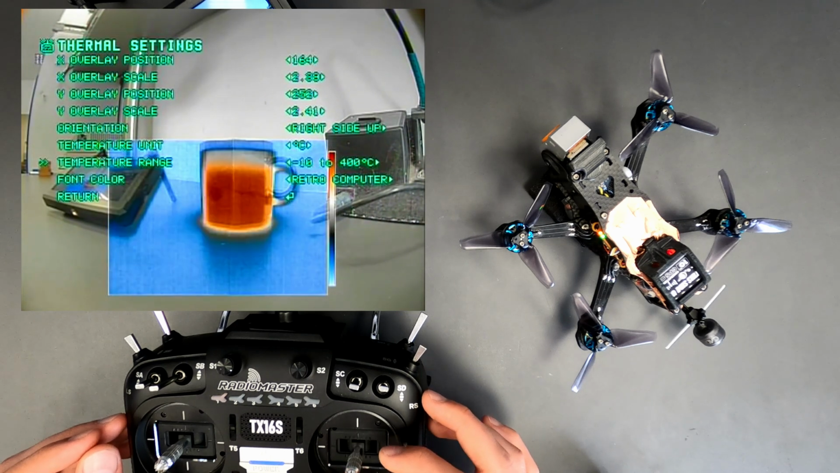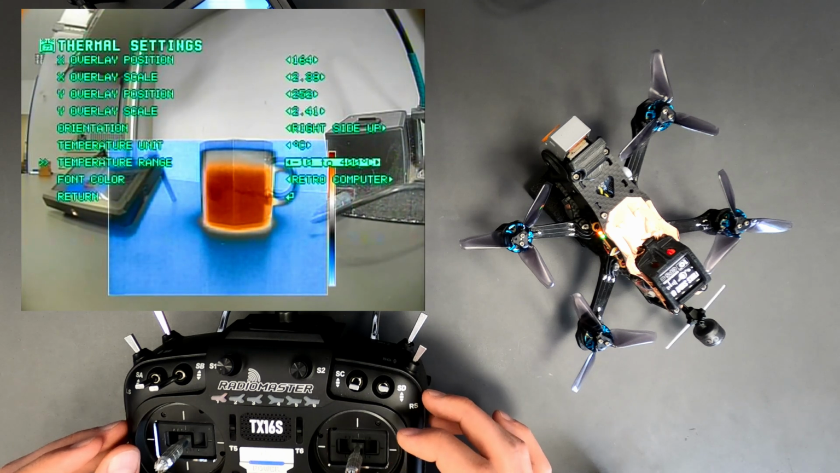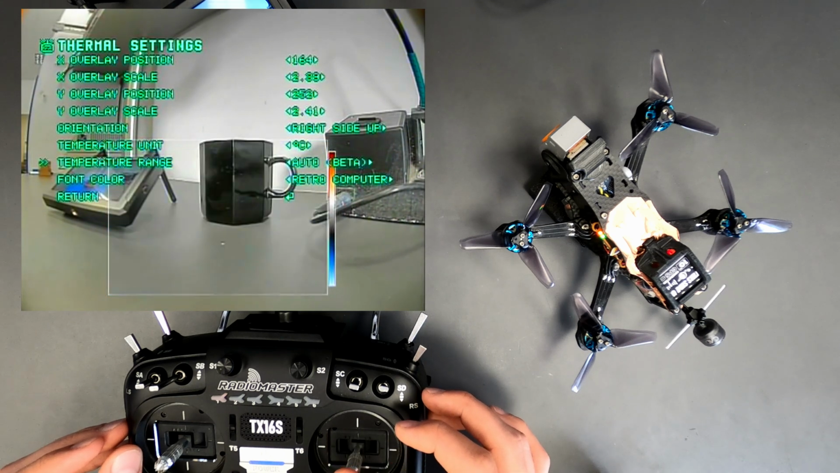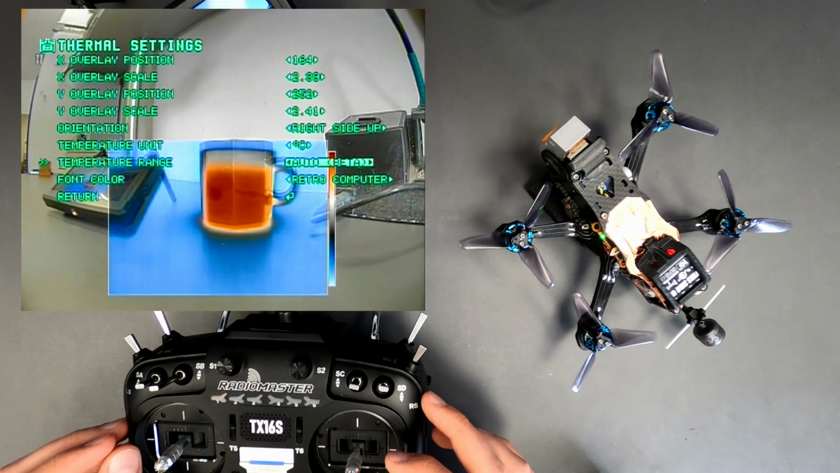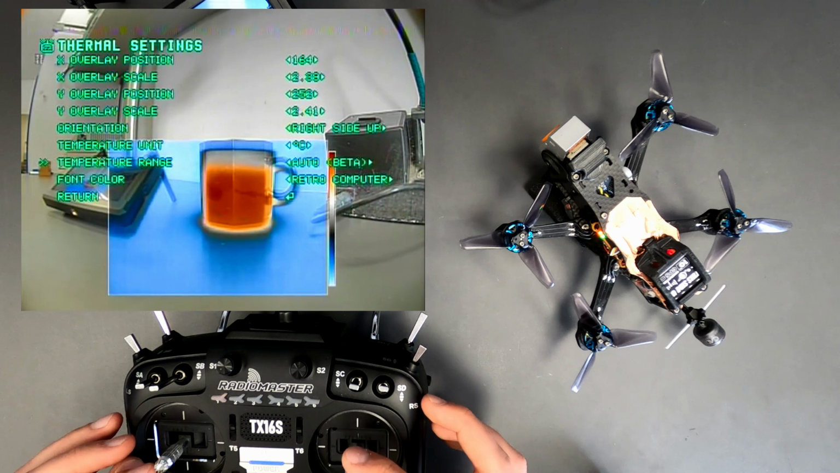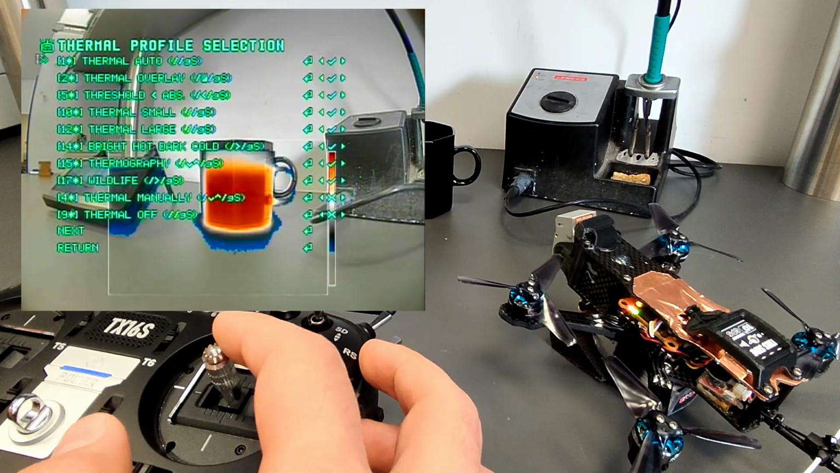If we have most of the time temperatures above this, the low gain mode with up to 400 degrees Celsius can be activated. As a beta version, it is possible to switch automatically between the operating modes. If temperatures exceed or fall below this, the sensor adapts automatically.